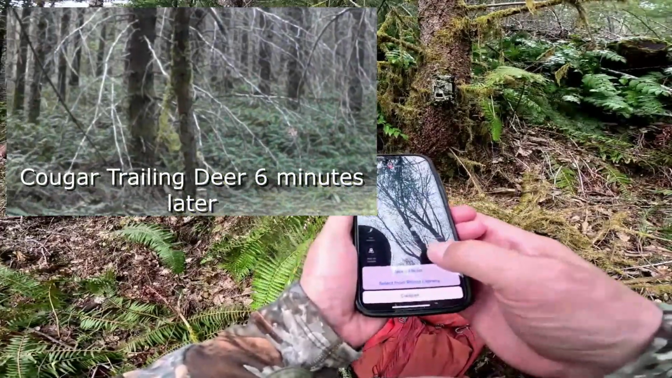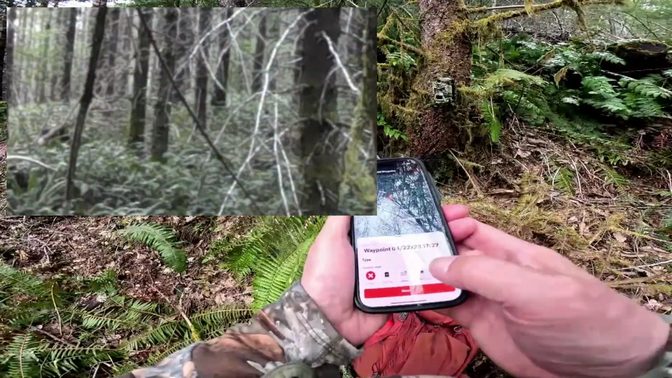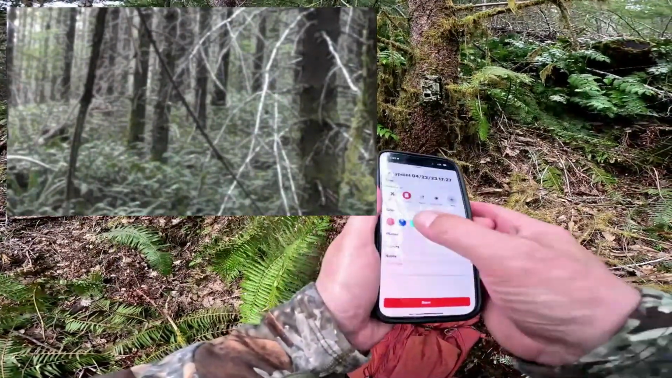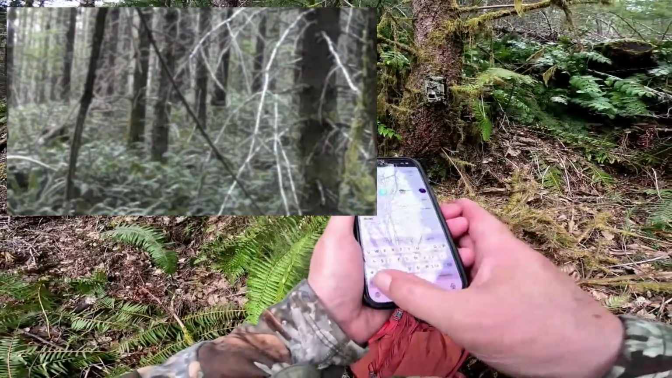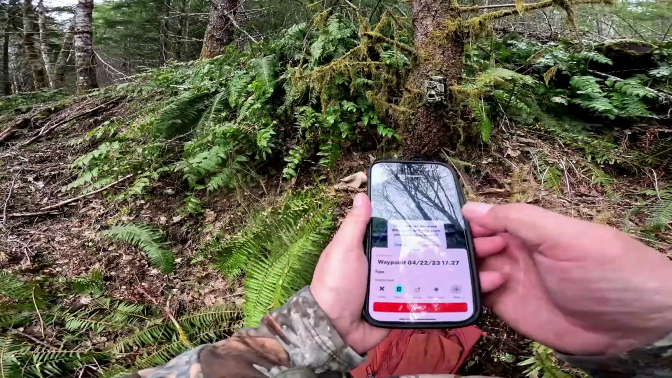Sometimes the snow gets all the way up to the top of the camera. I'm not really sure if it gets so cold and it just goes out for a while, and then when I finally can get back to it, it's warmed up and now it's recording again.